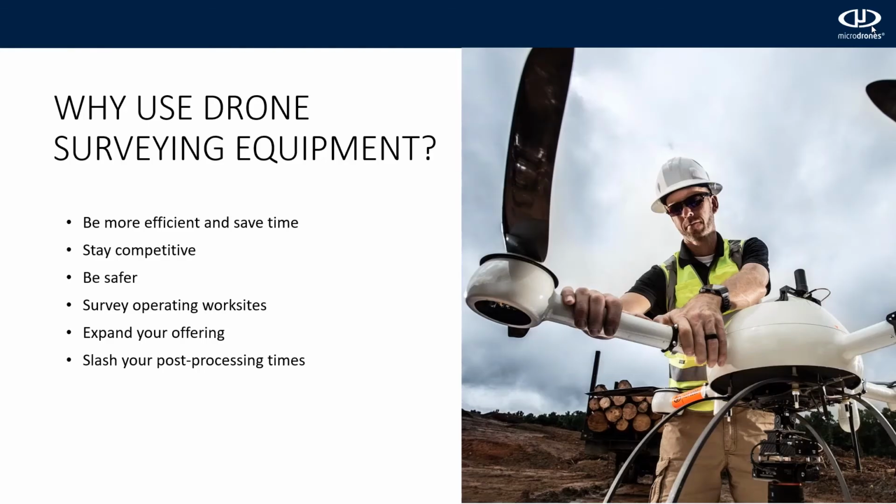So first up, what are some reasons to use drone surveying equipment for corridor mapping? You can be more efficient and save time. You'll spend less time in the field collecting data. You can also stay competitive. Drone surveying equipment is becoming an industry standard. Customers are asking for drone surveying equipment, and smart companies are preparing to deliver.